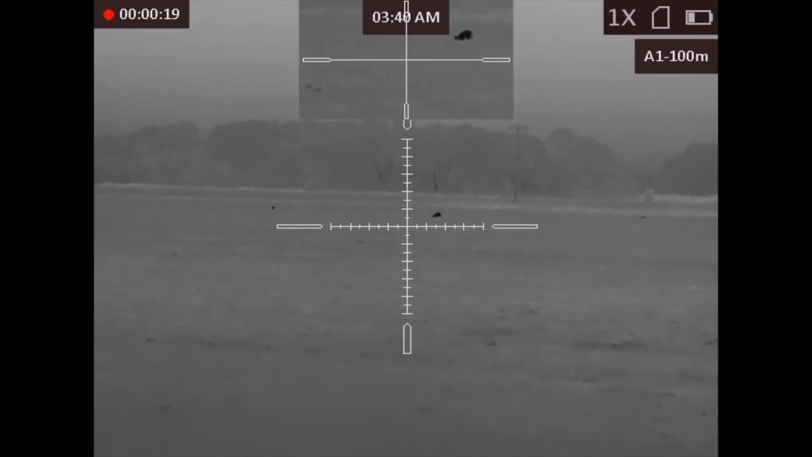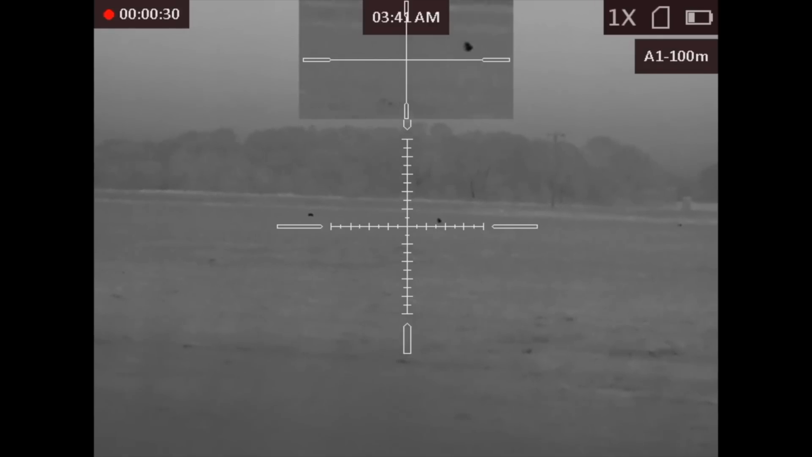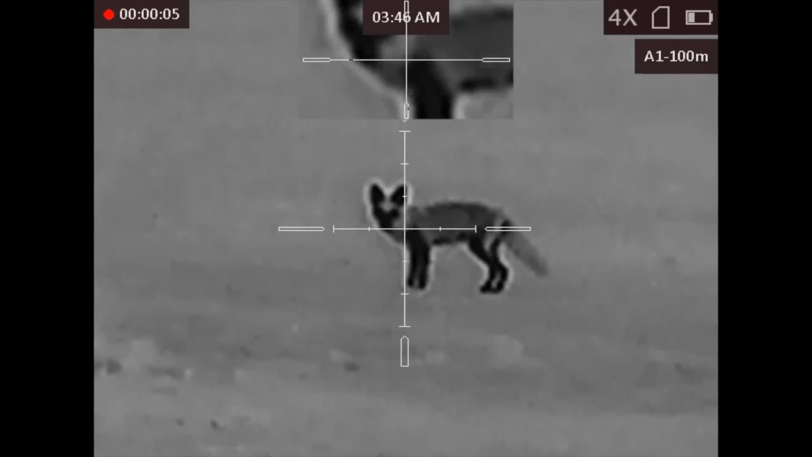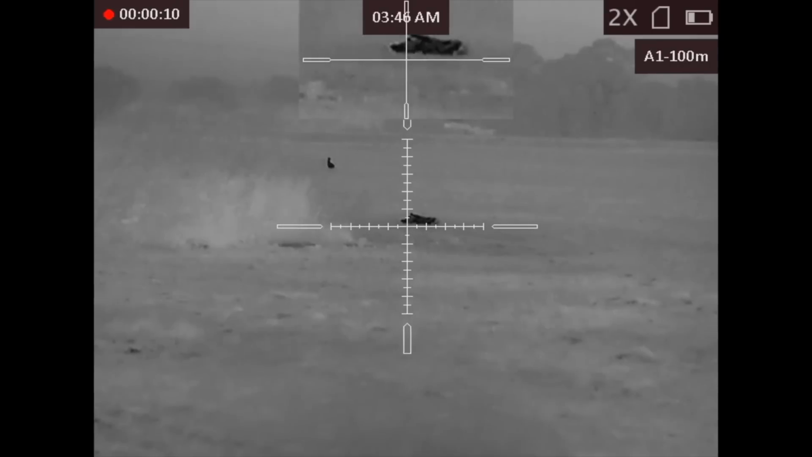Now on the way home, I stopped off at my local wild pheasant shoot and noticed this fox heading to one of the drives. I spent quite some time painstakingly stalking around the road on the farm to get within striking distance, putting the cover between myself and the fox, and we kind of stumbled into each other. I only just got that off before it dived into the cover.